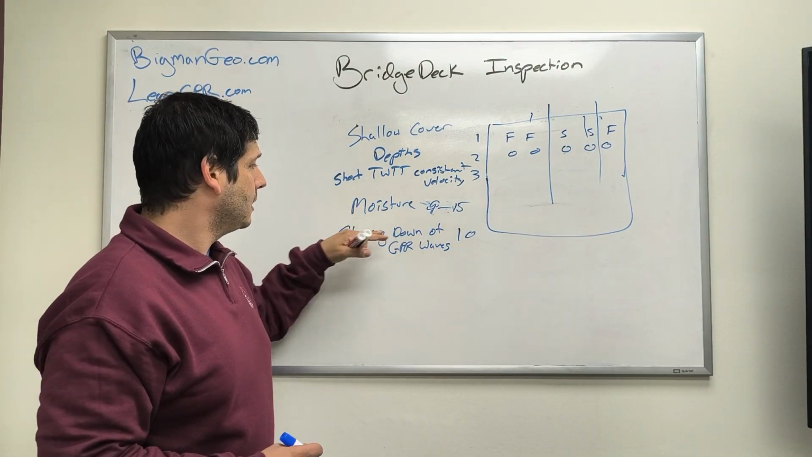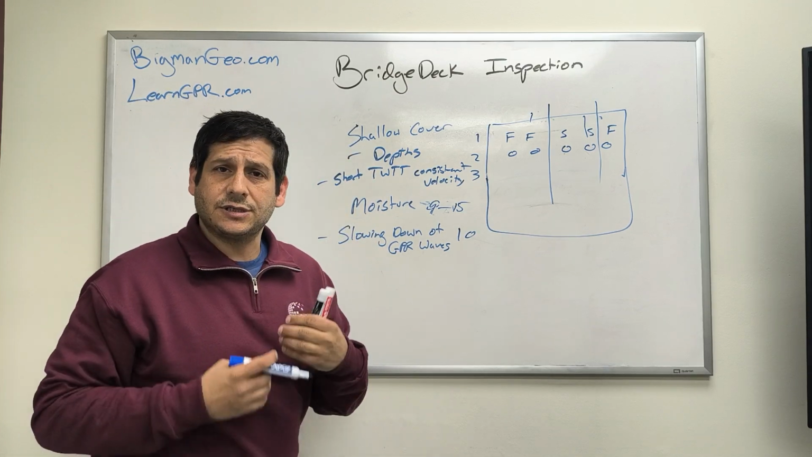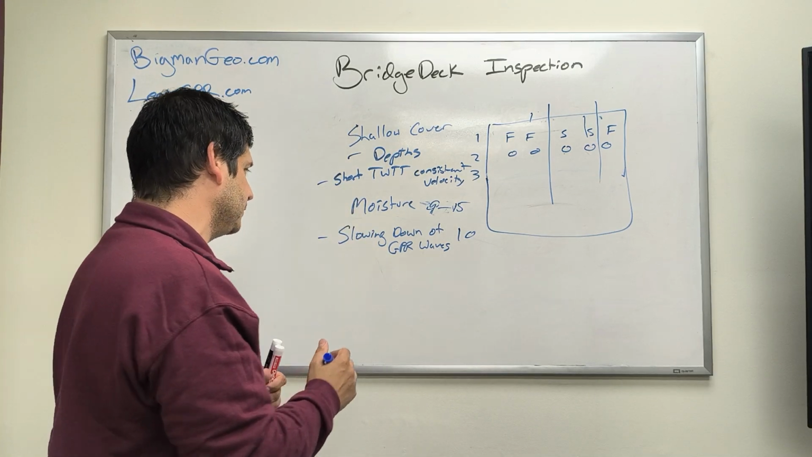The second thing that you can find to help indicate that there's additional moisture in the concrete is going to be reduced amplitudes.